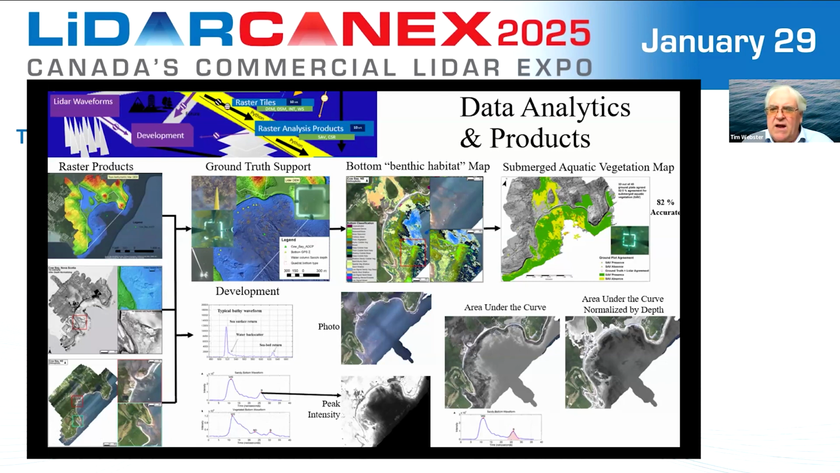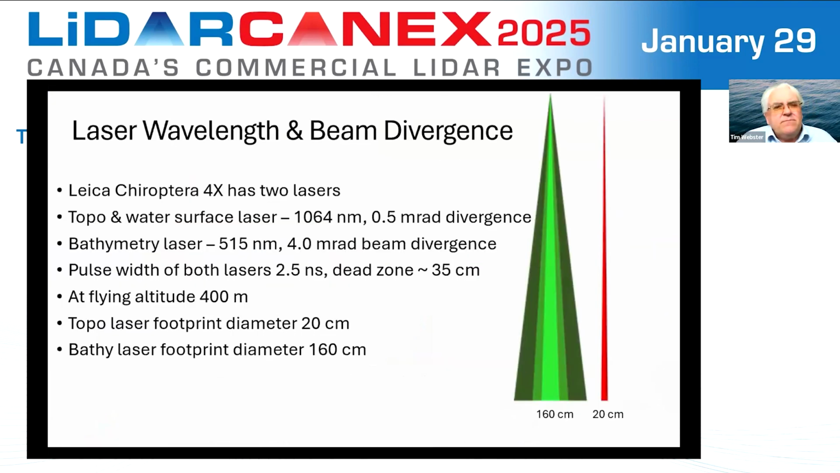We could also look, and systems are starting to evolve and capture more of this information about the reflected waveform, the area under the curve, the shape of the waveform, kurtosis, these different types of metrics that are associated with the waveform, and sometimes these can provide us more information than simply the peak amplitude of the reflected signal. We can then also normalize by depth. I'll talk about that in a little bit here.